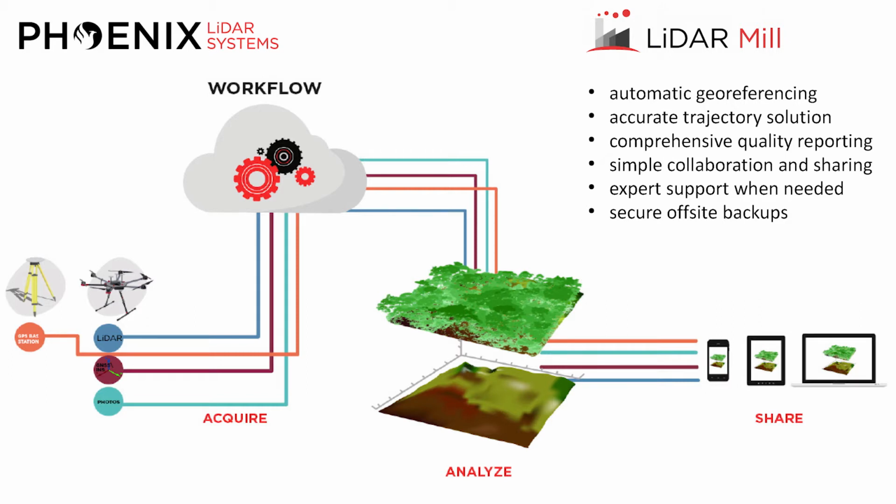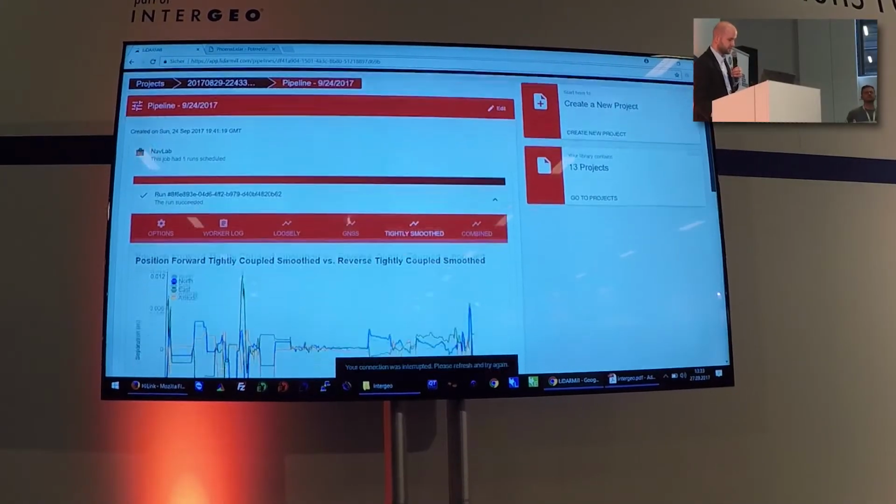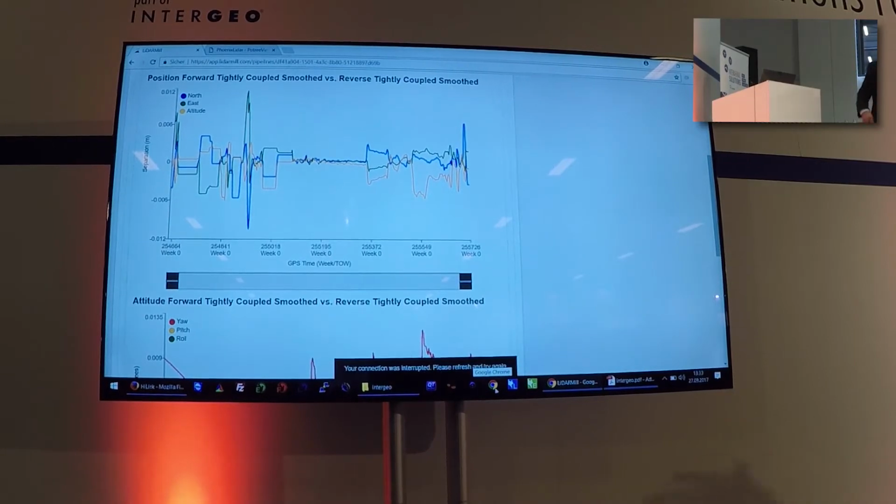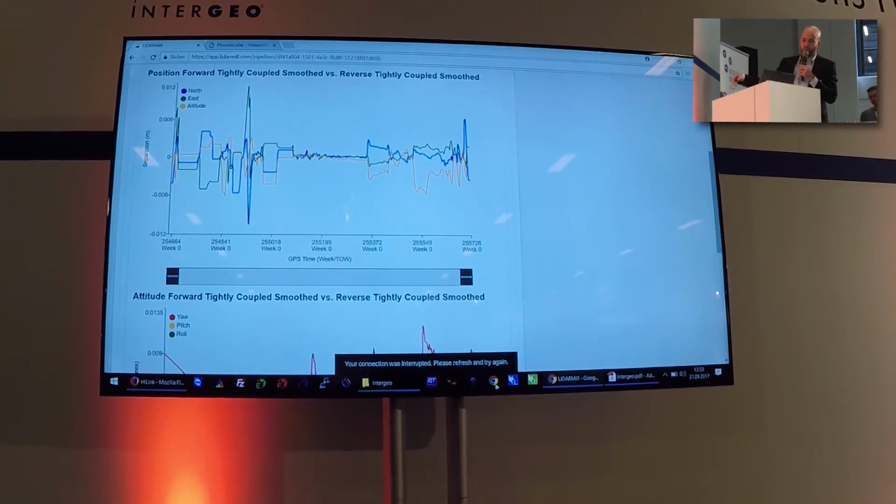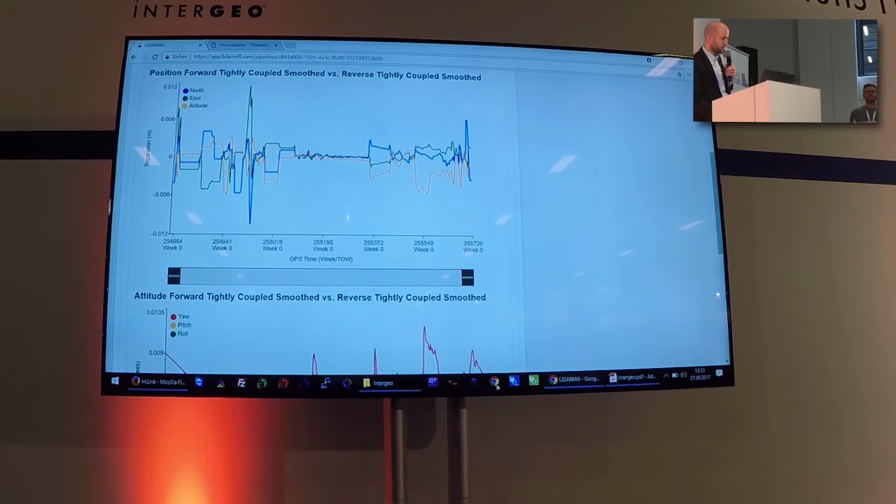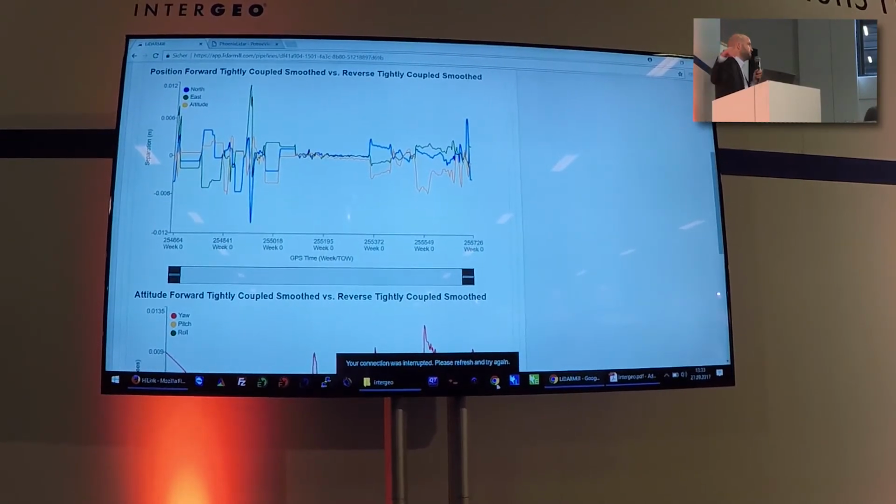I'll show you, this is an example of trajectory post-processing. What we did is we uploaded the reference station data, and LiDAR Mill can automatically solve your reference station position through either local services like Opus or PPP or other services. Once that's done, we do trajectory post-processing, and this is an example of a result. What happens is we process the trajectory from beginning to end.